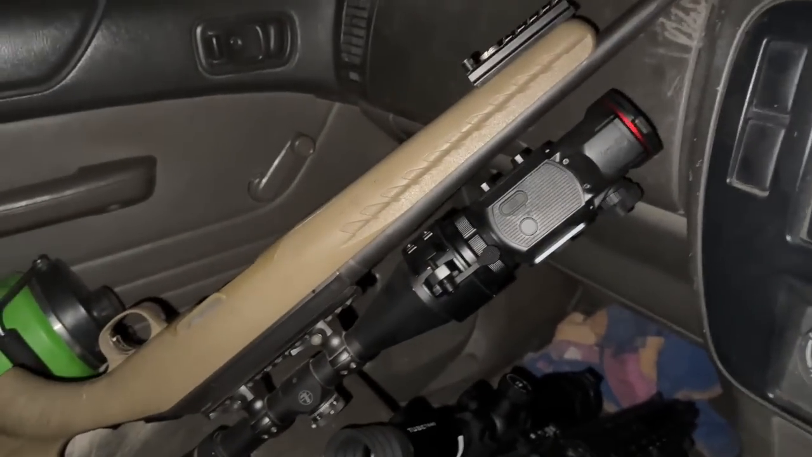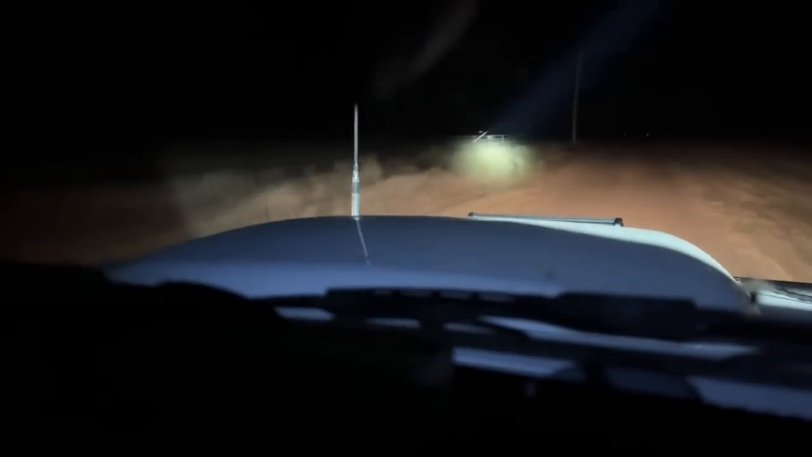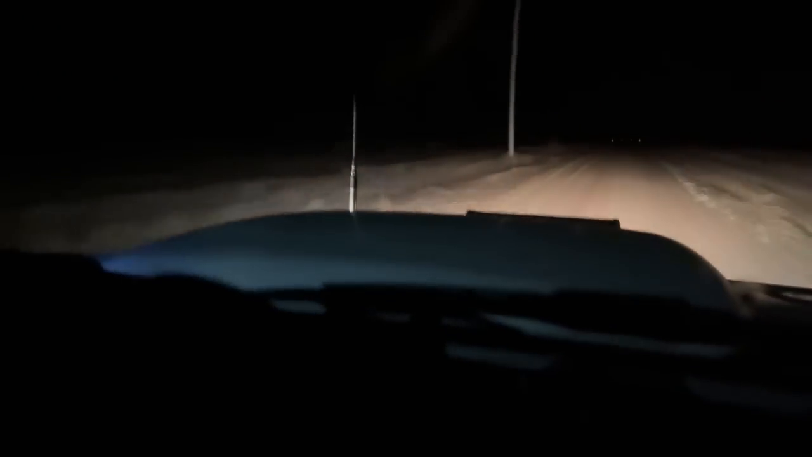So anyway, let's go and see if we can get ourselves a pig, or hopefully more than just one. I've got the Olight Javelot Turbo mounted up on the rack and rest Lone Shooter. I've just taken the shooting rest off so it's not in the way of my arm, because I'm not going to be shooting from the vehicle. But it's a really good little setup, so you don't have to drill a hole through the roof to mount your spotlight. You just have to have your arm out the window, unfortunately. But thankfully tonight it's not as cold.